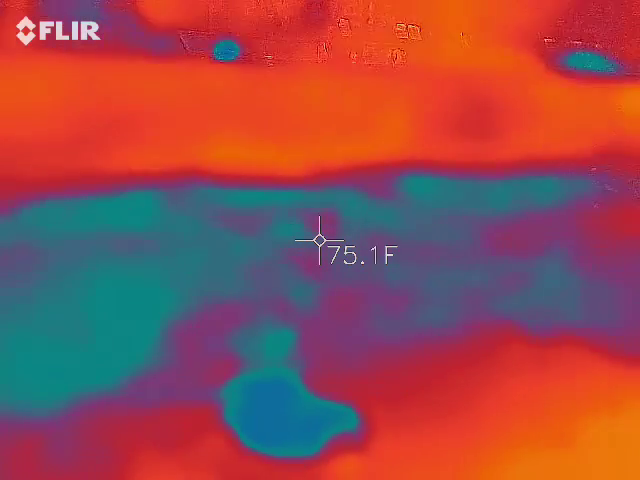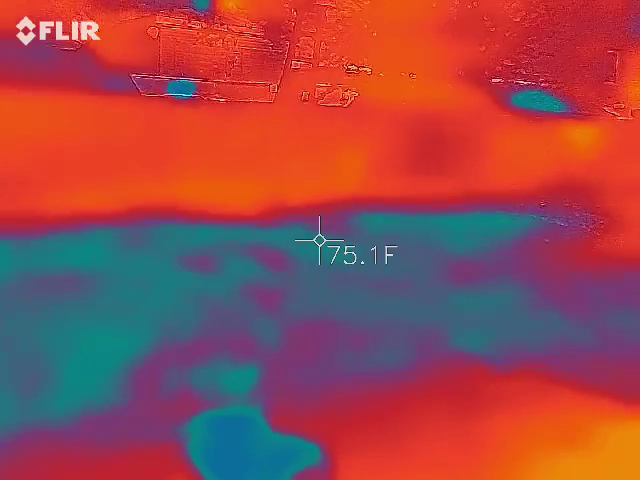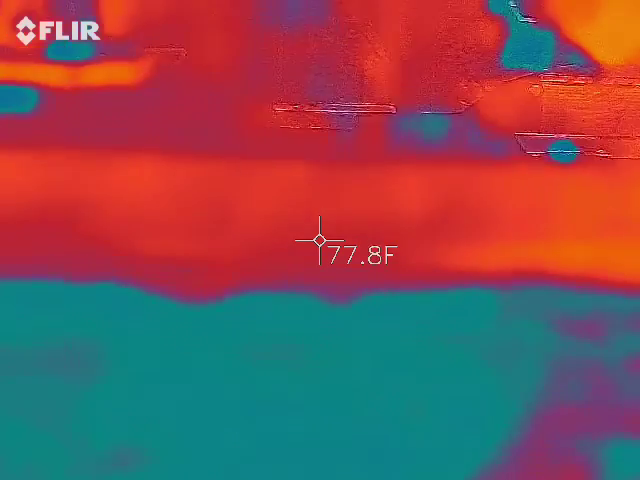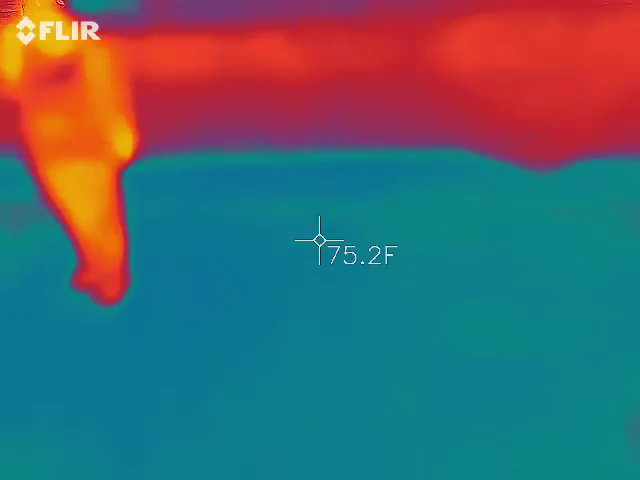Look, right there. See that dot? There is a dot. Wow, look at that. Why is there an area that's specifically colder right there? Dude, is that a ghost? I don't know. There might be a ghost there.